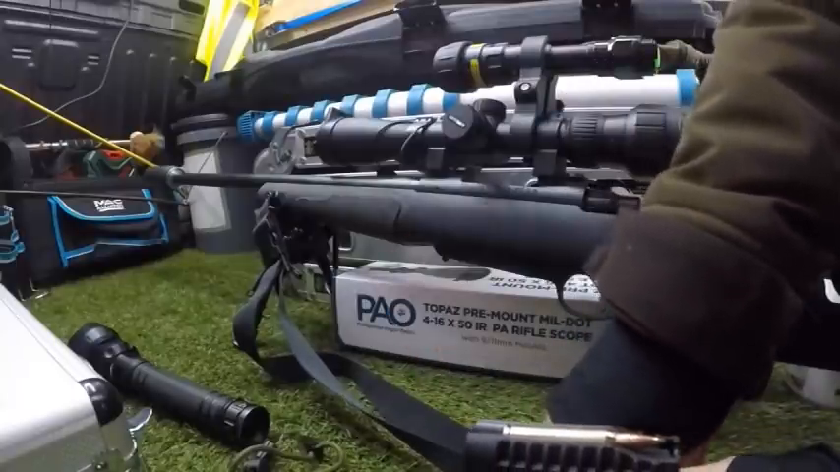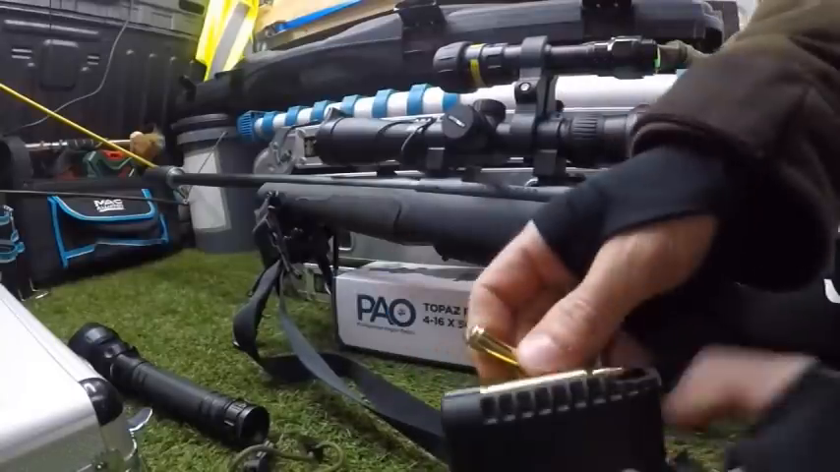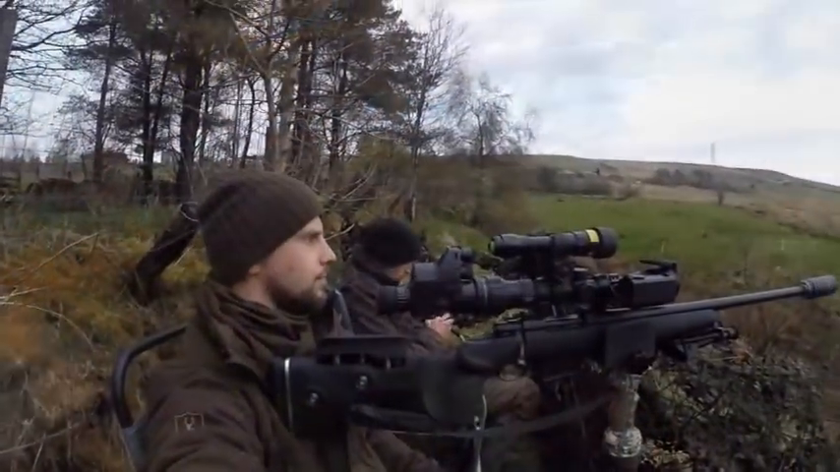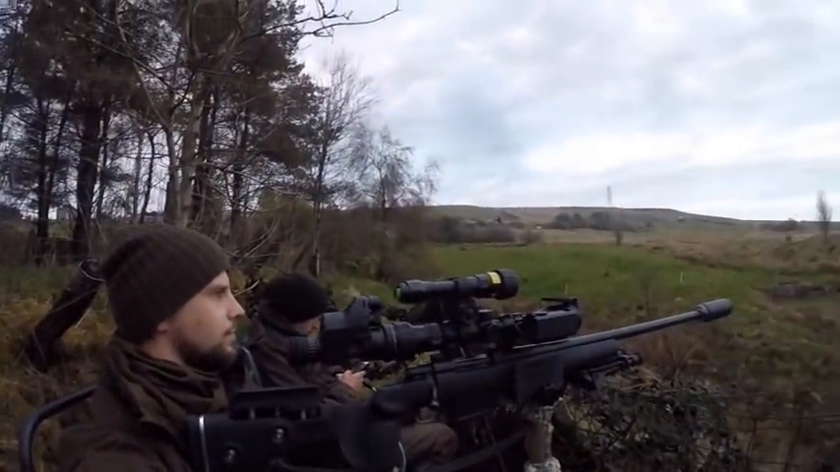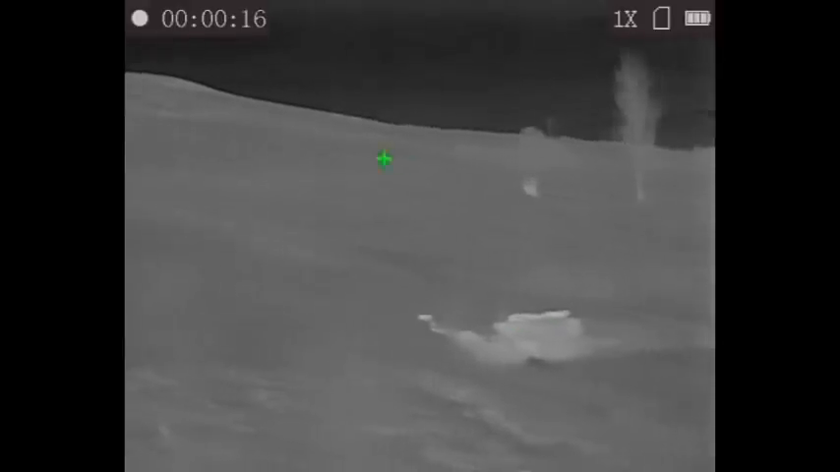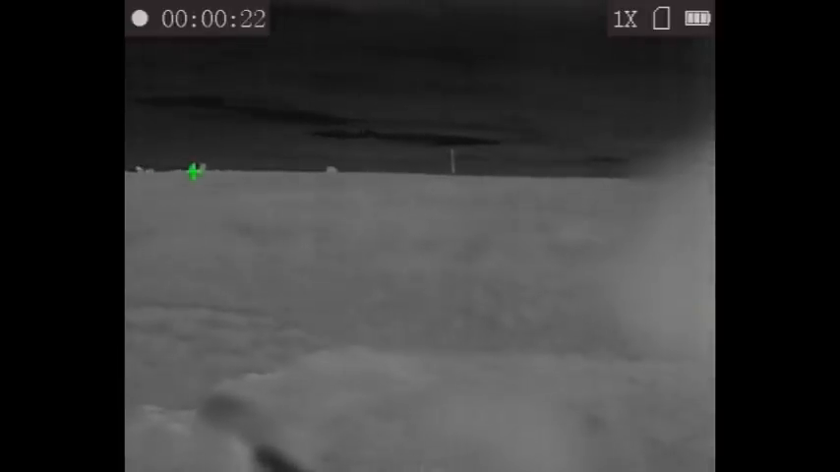Time's starting to push on now. We've had a little look at the area. It's time to load up, get ourselves into position, and hopefully Mr. Fox will appear. In position now, got the thermal out. You can see there's a horse being highlighted there with a green crosshair. That's a hot rock face, another hot rock face, and there's sheep just silhouetting on the top of the moor.